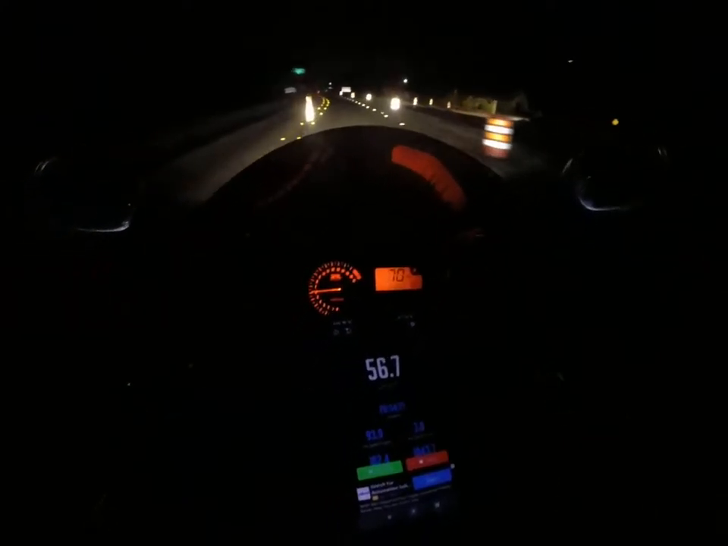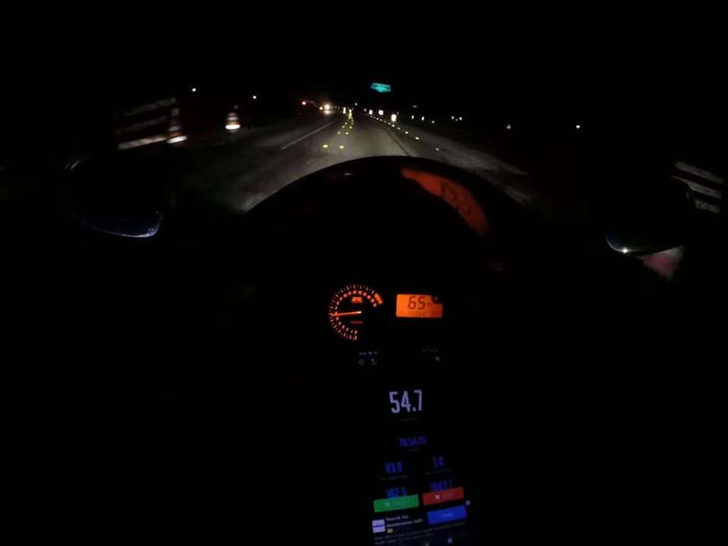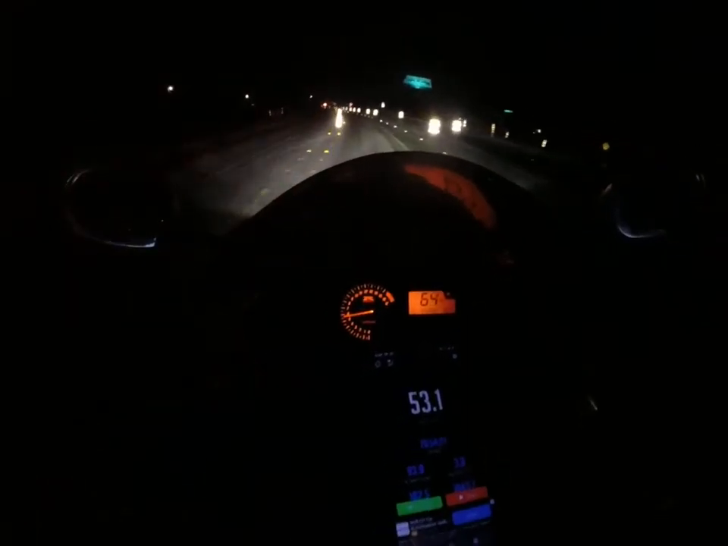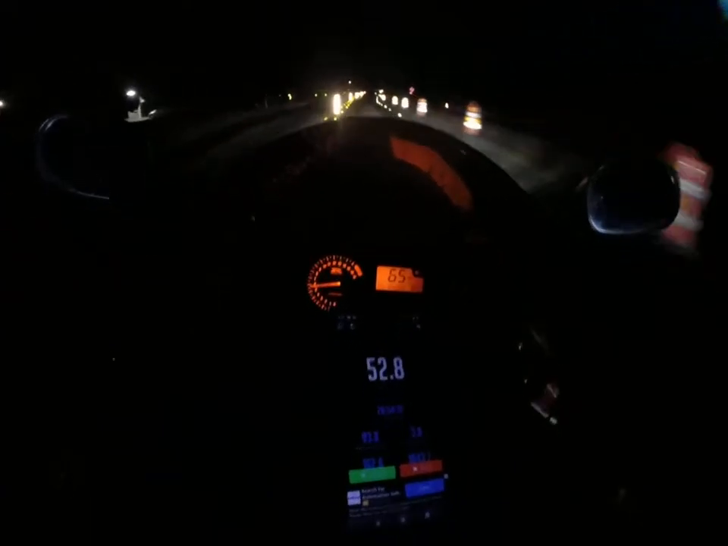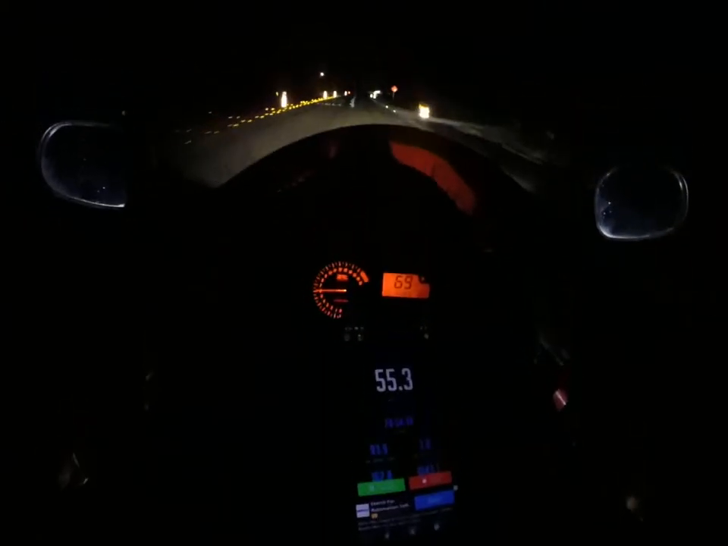I'm probably gonna go a slightly longer way just because it's gonna be a little safer for me. The other road's really rough. Nothing wrong with a rough road, I just don't want to ride a rough road right now.